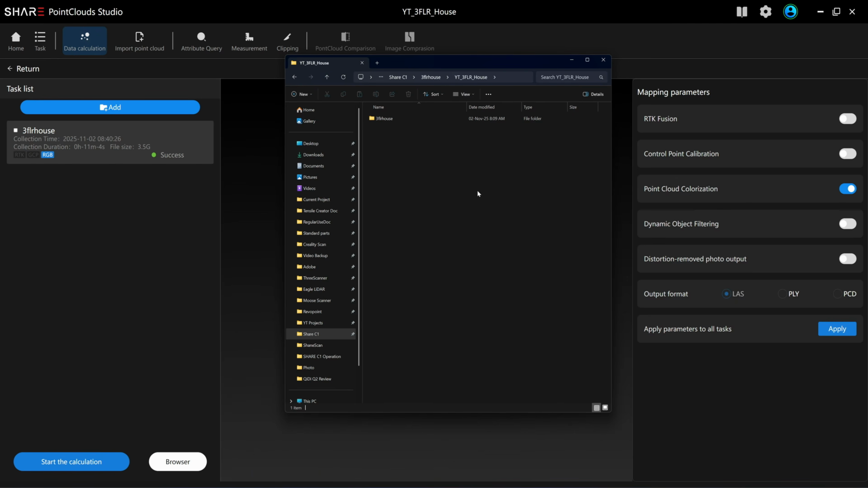Click on the project folder and click on the output. It will contain the output files. It takes about 40 minutes to process the non-color point cloud. About 15 minutes later, it outputs the colorized point cloud.